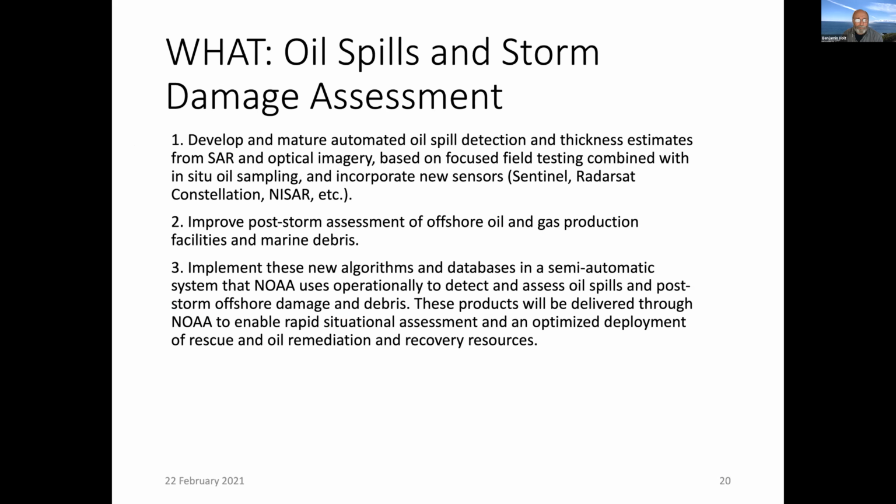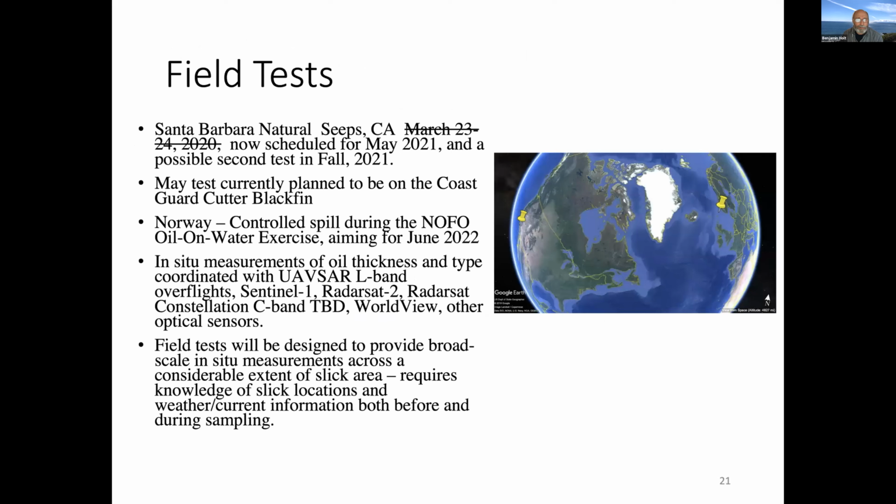And the first thing I'll say is that part of this proposal was 3 field tests, two based at Santa Barbara at the natural seeps, and 1 to be in Norway. We've been delayed from COVID, and now we're currently scheduled to have our first field test in May 2021, and a possible second test later that year.